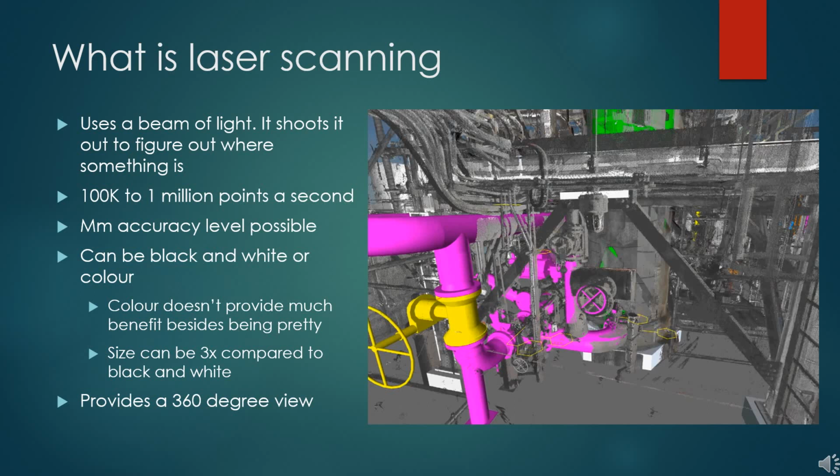From my personal experience, I don't really find color beneficial. It's nice in terms of it's pretty and all that kind of stuff. It's good for presentations, but for workability, black and white is better. You see more of it, it's more dense, and also the size is 3 times smaller compared to color. Laser scanning also provides us with a 360-degree point of view.